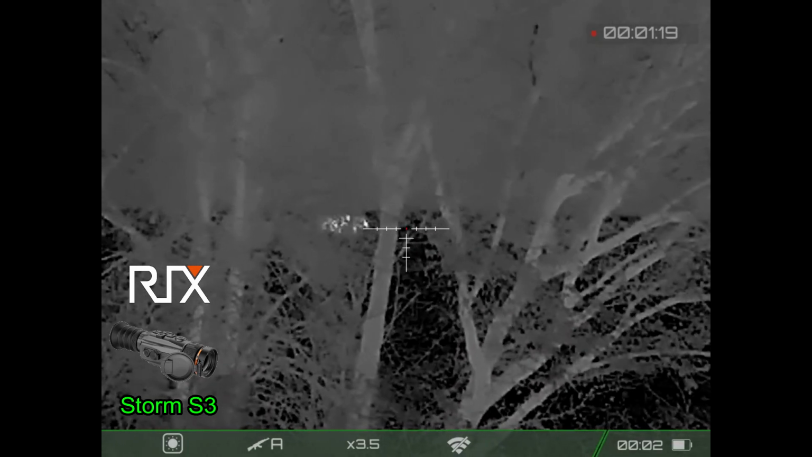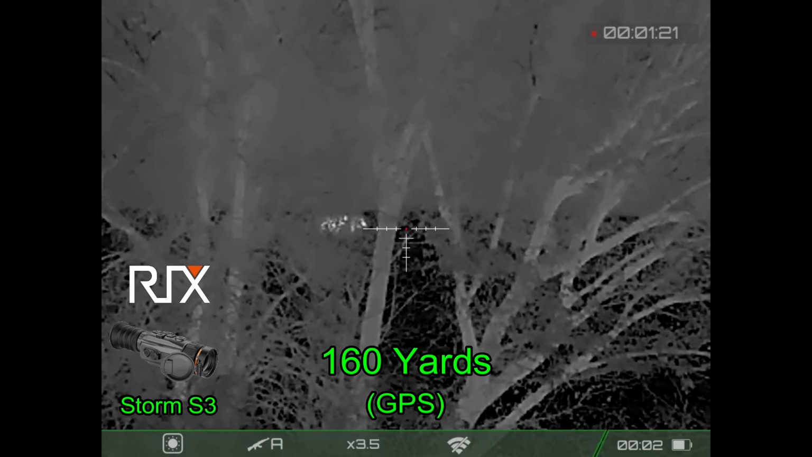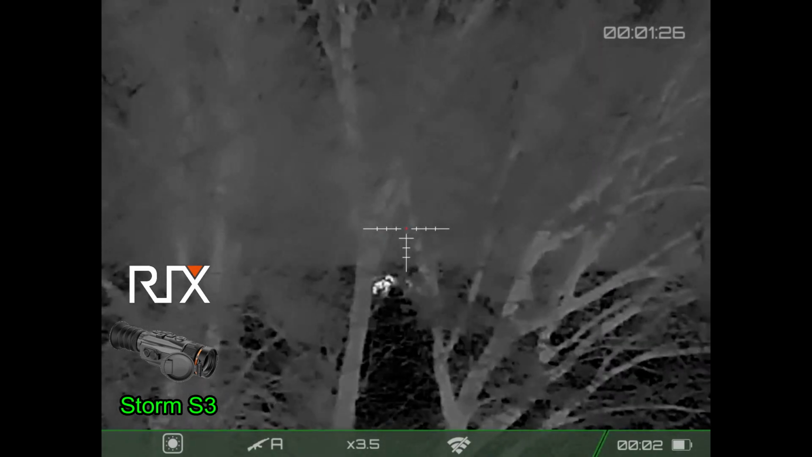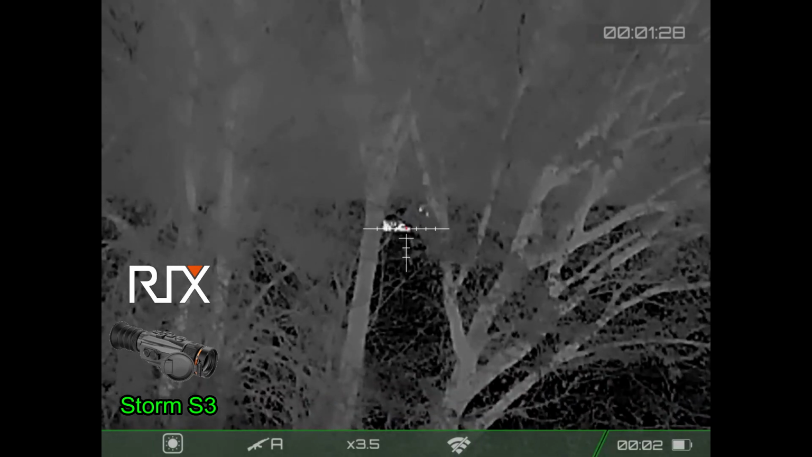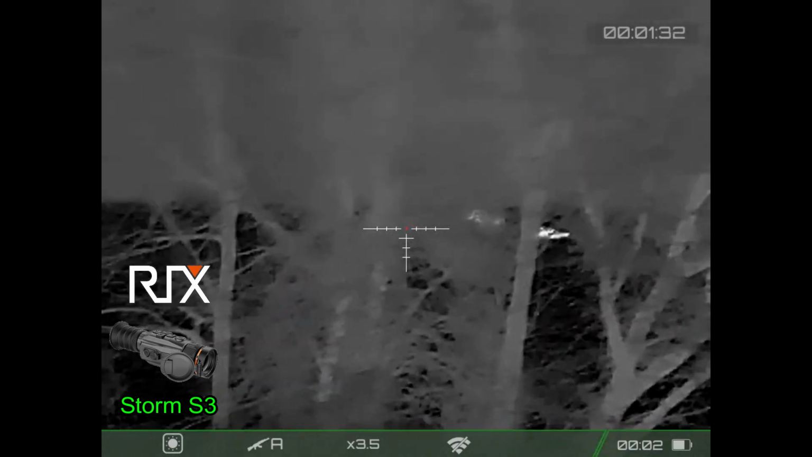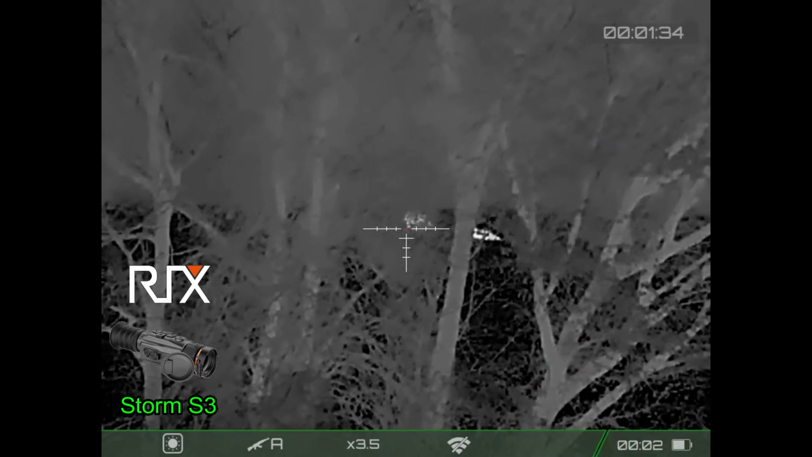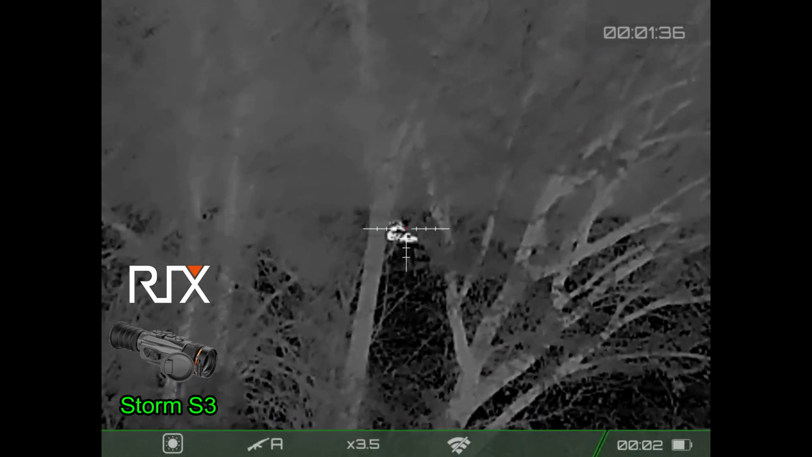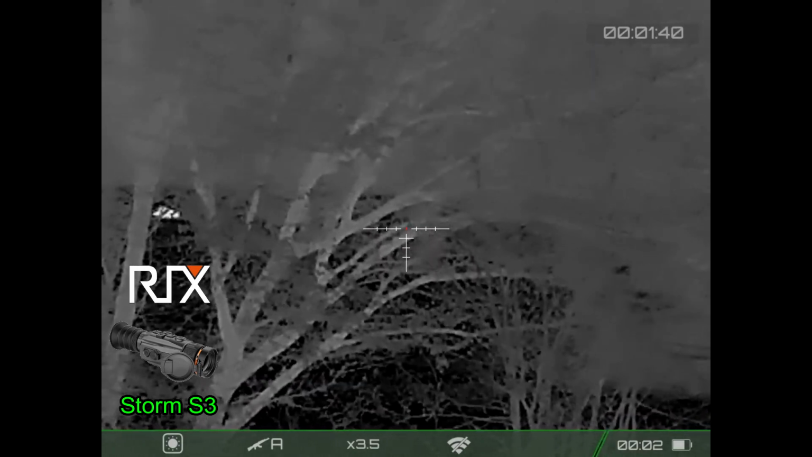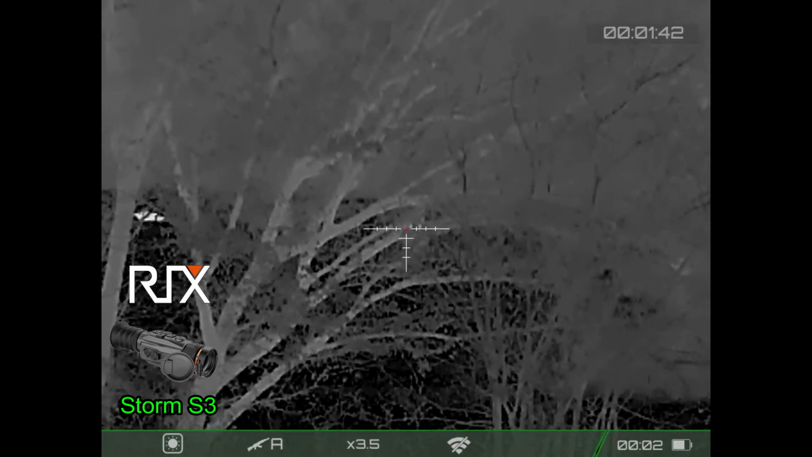That looks to be the best gap where I'm aiming right now, but they're not in it. Thought I lost my opportunity, but one hog stopped, and I shot him in the gap and dropped him nicely. And hog number 4 doesn't know what to do. It's confused. I don't think any of these hogs have ever been hunted before. They're not running away at the sound of gunshots like I normally expect hogs to run.